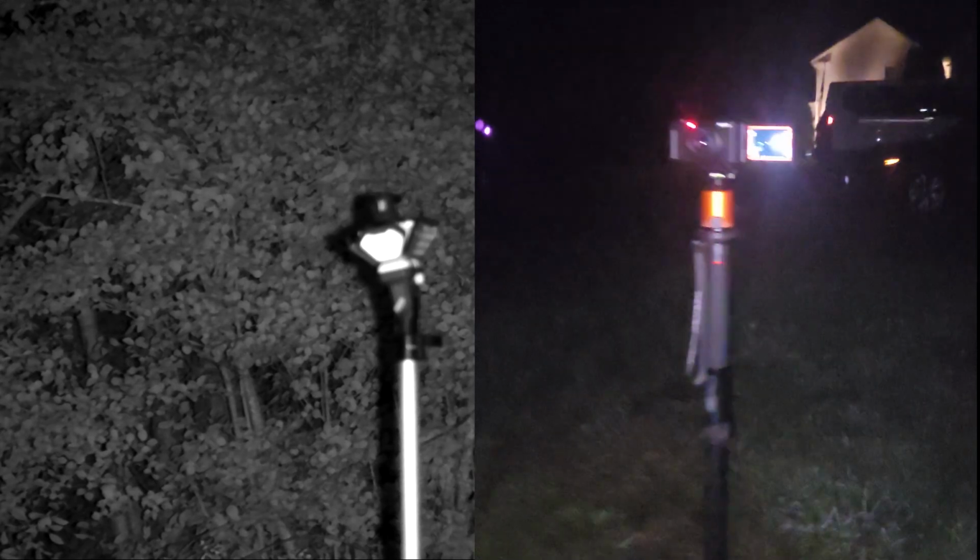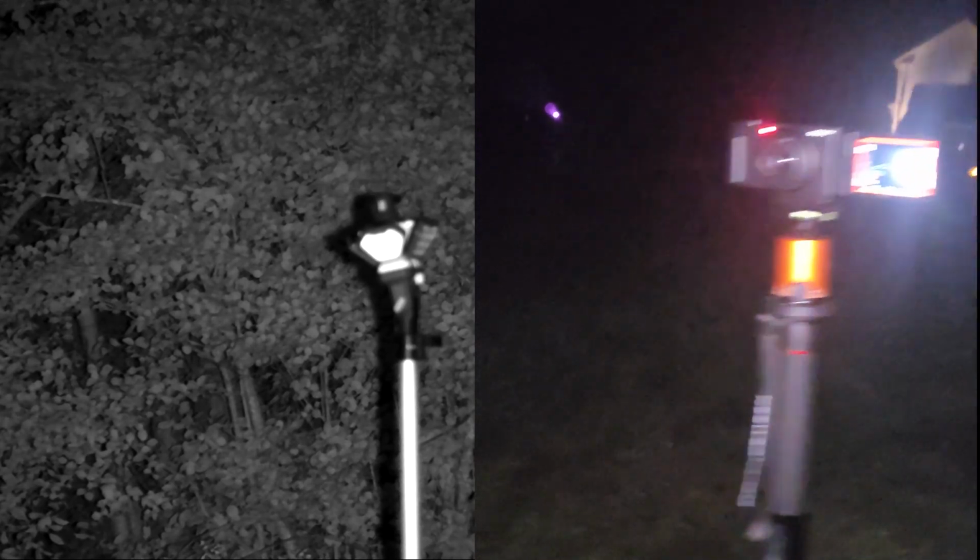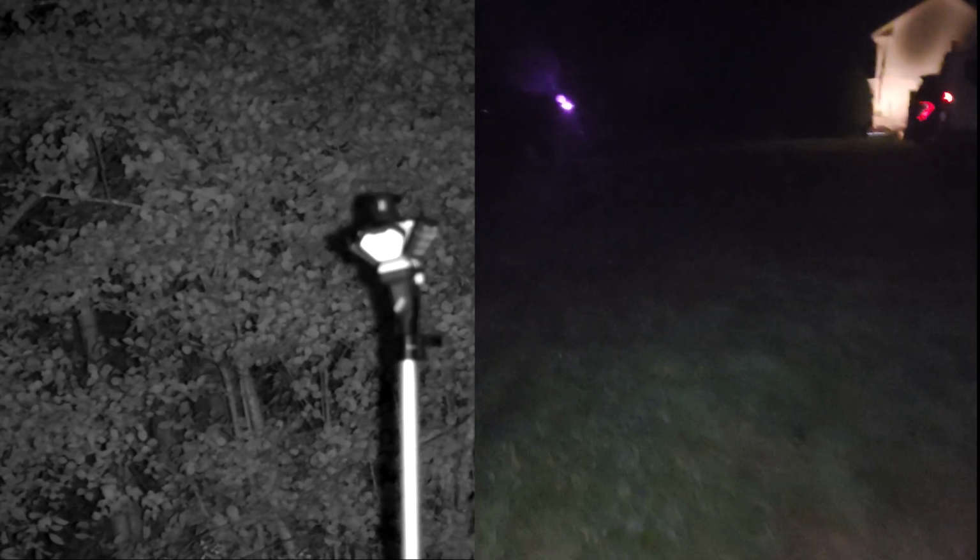Now I have both cameras running at the same time, and what I'm going to do is turn on the video camera from my actual phone, and now I have my camera on my phone, and just check this out. This is what it looks like. There's the infrared. You can see that coming off the binoculars. This is the camera right here. You can see this is my ZV-1. That thing's awesome, right? I love Sony cameras.